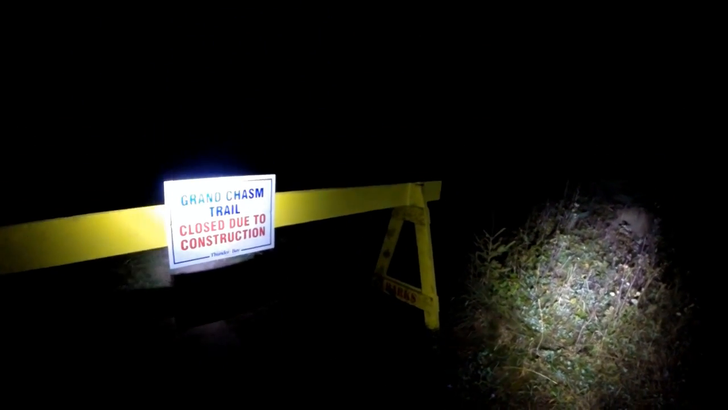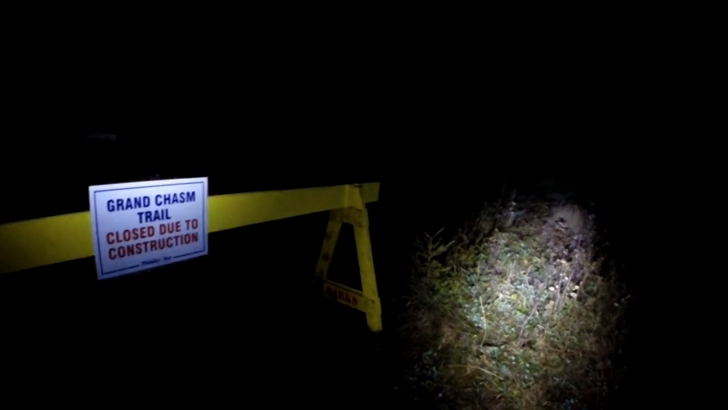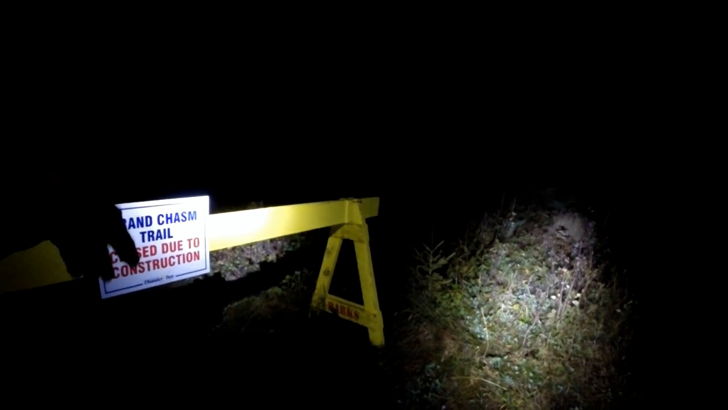So, read that there: Grand Chasm Trail closed due to construction. Actually, I'm really impressed they made an official sign with the name of the trail on it, instead of just saying closed trail. You can see the name of the trail on the tree over there. I'm impressed. So what has happened here, like I said, this is an old silver mine, like a 100-plus-year-old mine, and